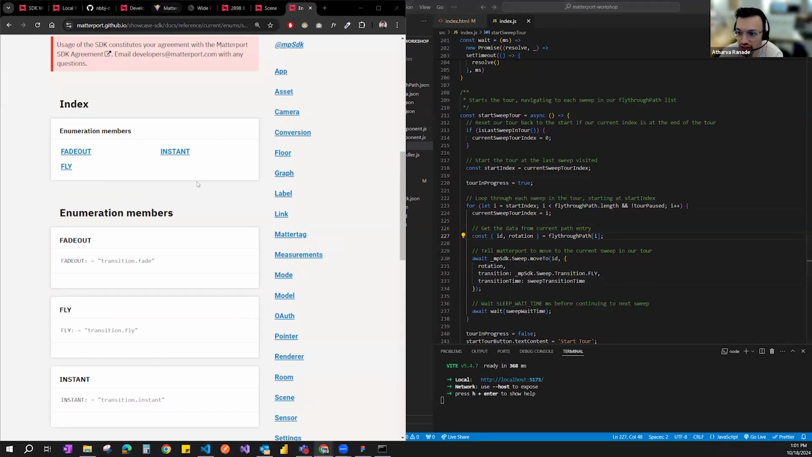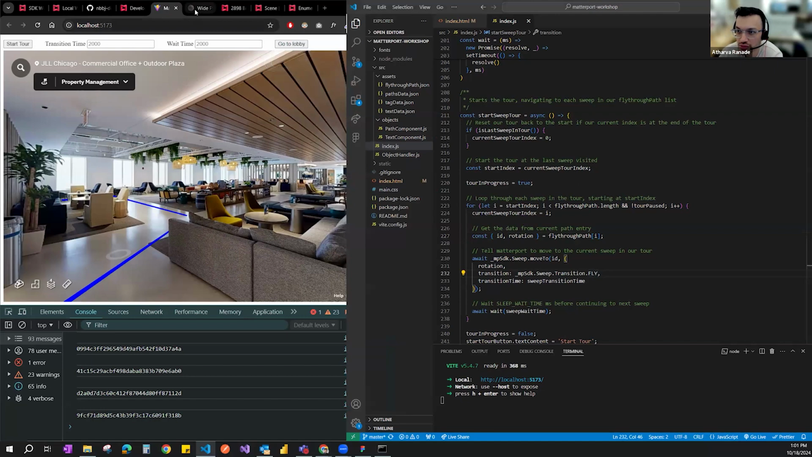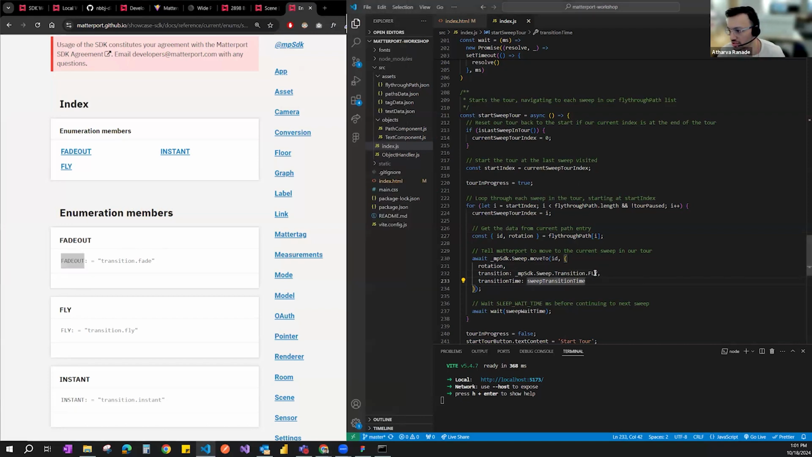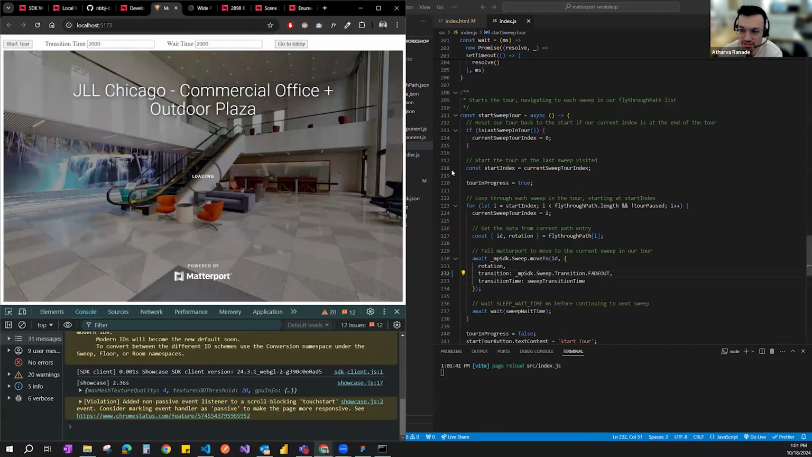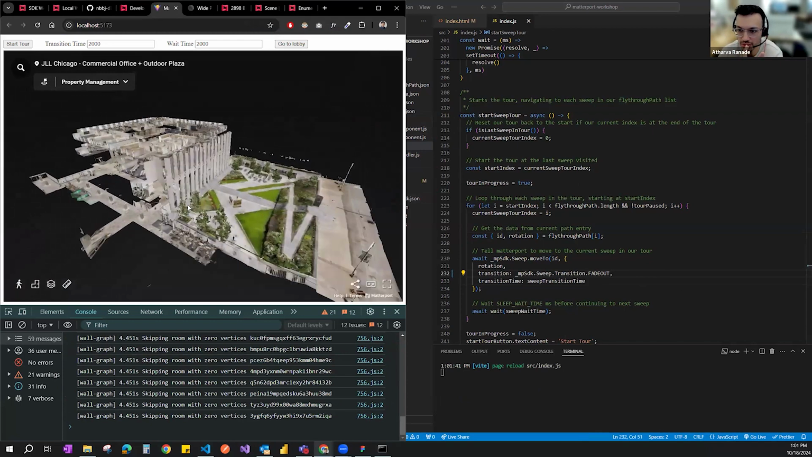So one thing that we could test quickly is to change this from fly to instant. So if I want to go to maybe even fade out, we will see that the style changes to fade out mode from there. So every time you make a change, it is a hot reload. Vite allows you to do a hot reload of the app. So you will see that it instantly loads.